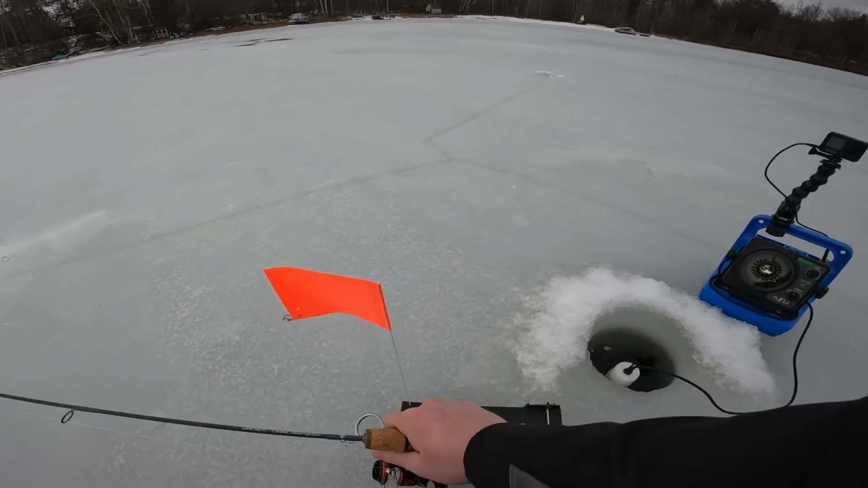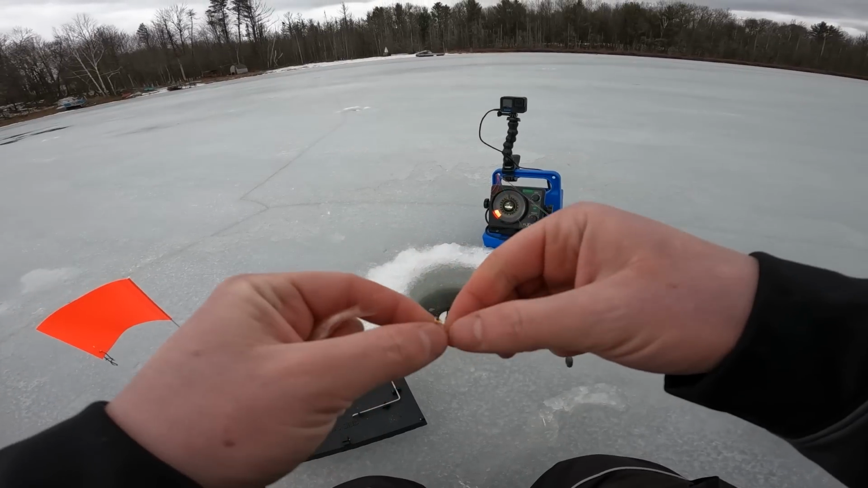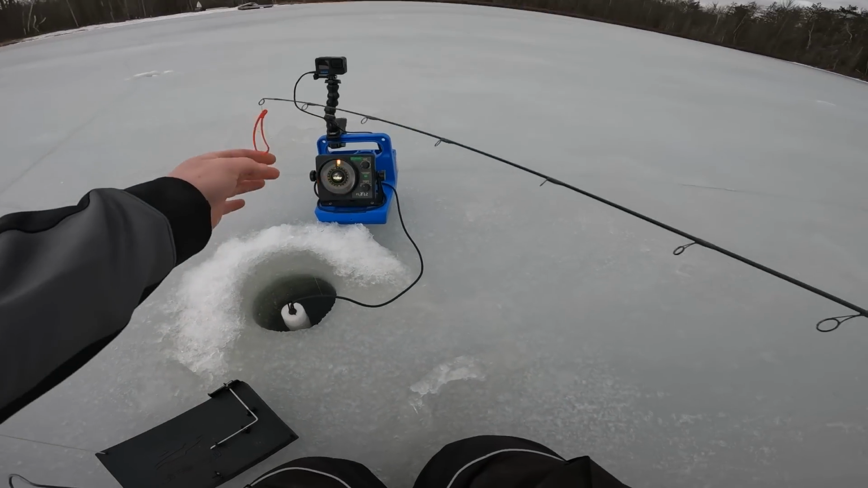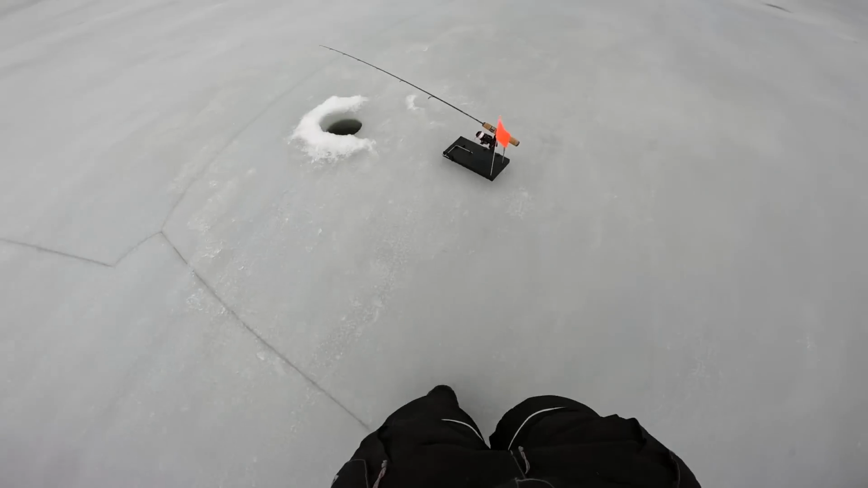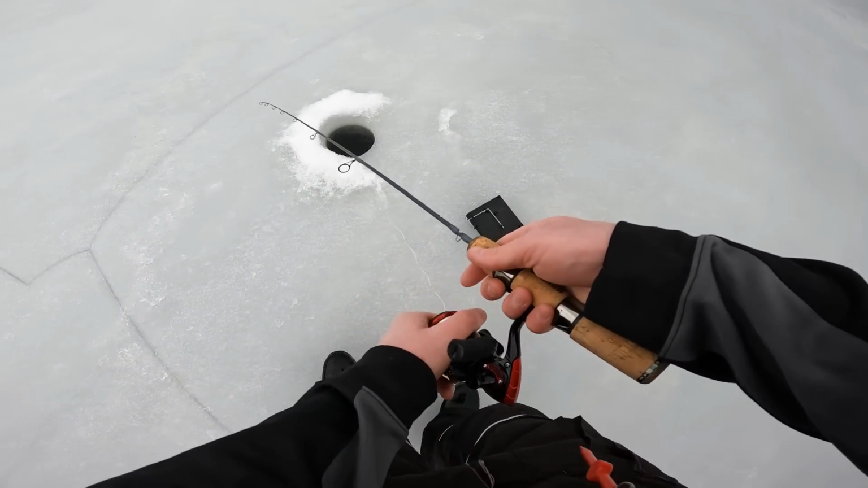We are also gonna set down a Finicky Fooler just for some fun on the old rosy red minnow here. This is one of my iFish Pro rods, so I got the iFish Pro clip on there. Set it really light. We got one on the Finicky Fooler. It's pulling line.